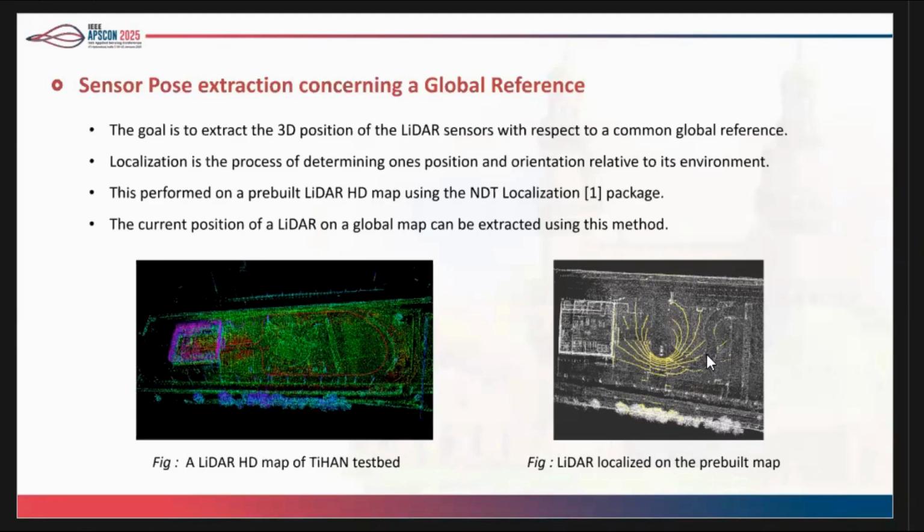And we do something called localization. Localization is nothing but we already have a global map, and we localize the LiDAR. The LiDAR gets to know where it is at that particular moment with respect to a global reference or map. We do this process called localization for both LiDARs. So with respect to origin, I get the pose, the position and the orientation, of both the LiDARs.